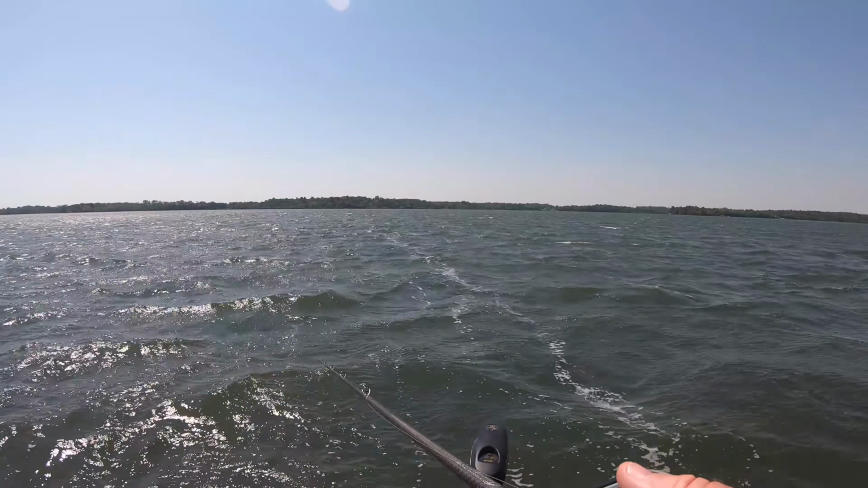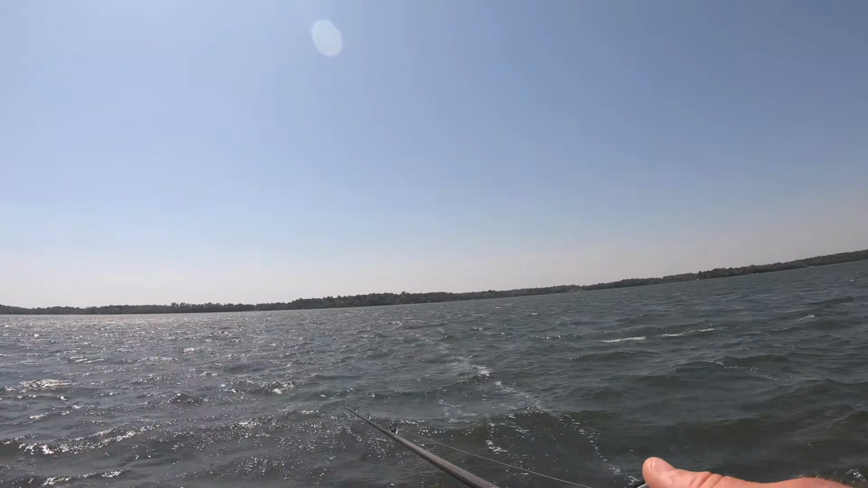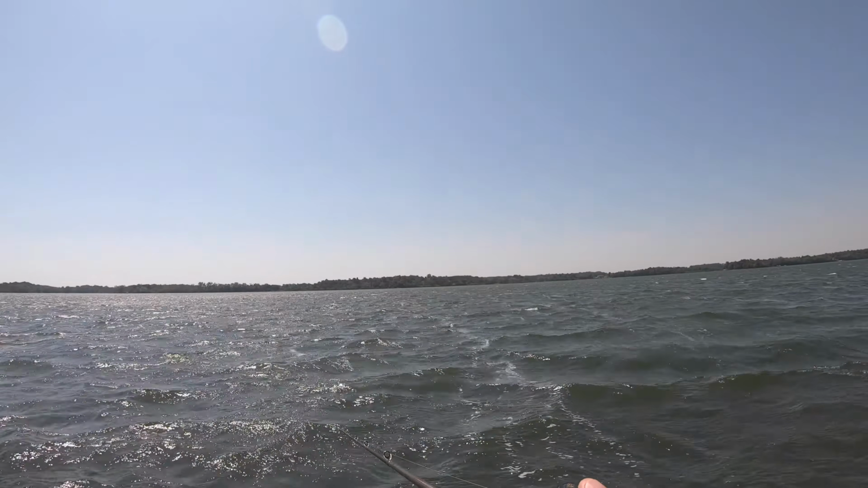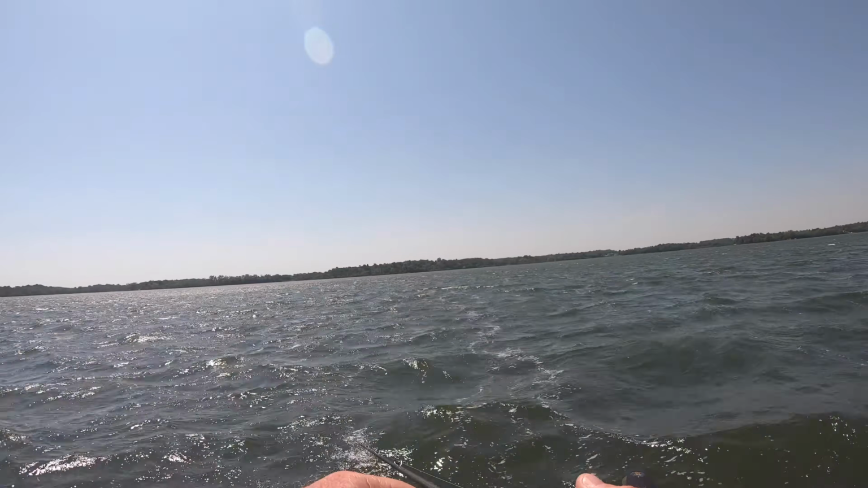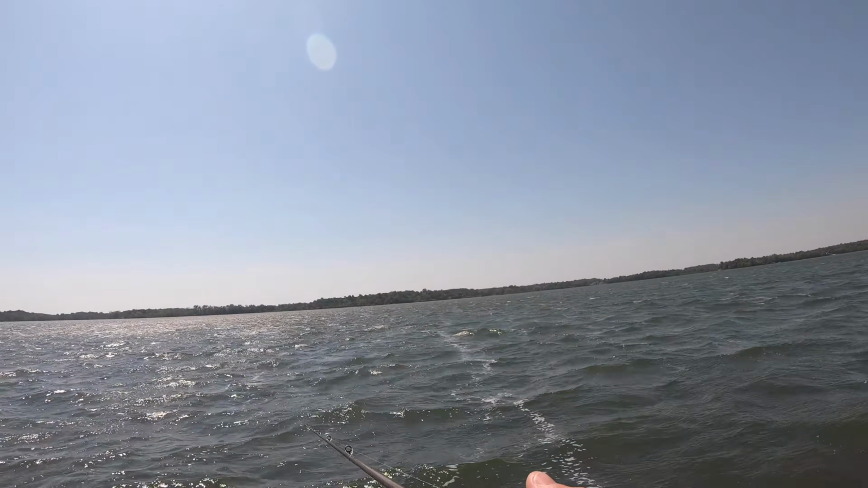Just letting that jig fall to the bottom. I'm casting past those rocks. Once it's on the bottom, I just start to slowly reel it so it's coming within a foot or two of those rocks on the bottom. Sometimes I'm even nicking the tops of them. When those fish hit it, it just loads up and gets real mushy and they just swim off with it.